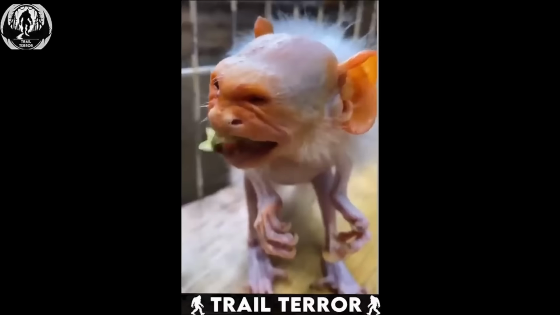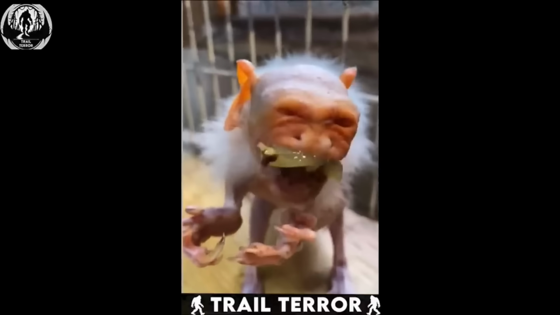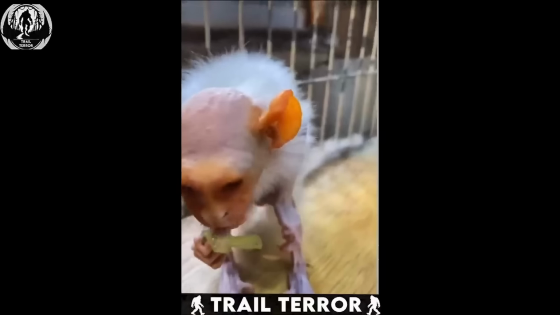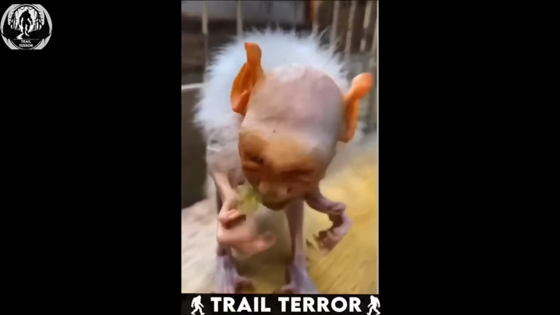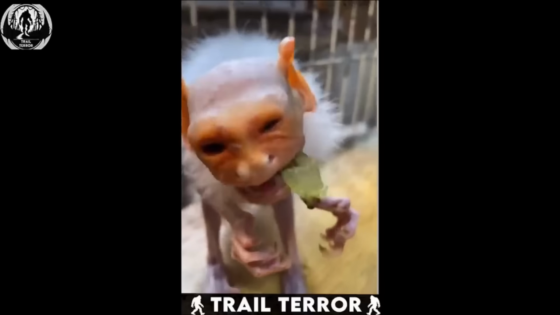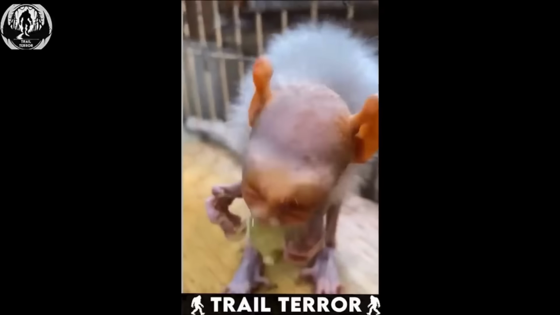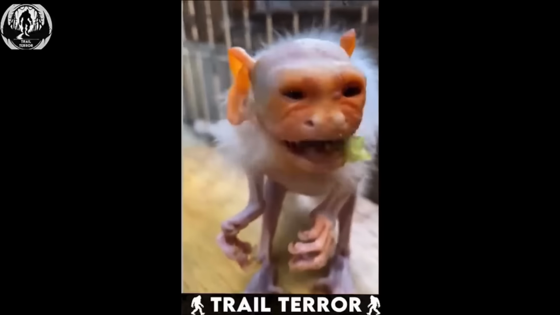Its hands are oddly skinny, with fingers curling in a way that's more reminiscent of a bat than a primate. And then there's the head, completely bald, almost too bald, making you wonder if this is some alien species making a casual stop on Earth. But hold up. I did some digging. Turns out, this guy isn't some extraterrestrial.